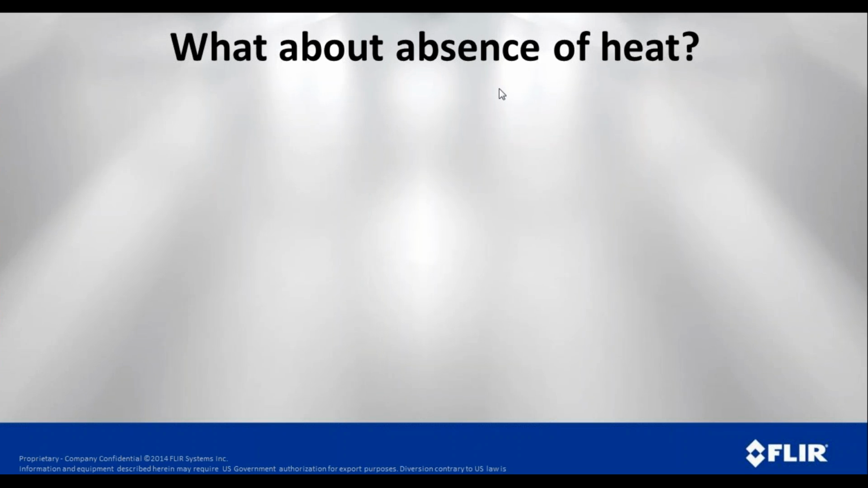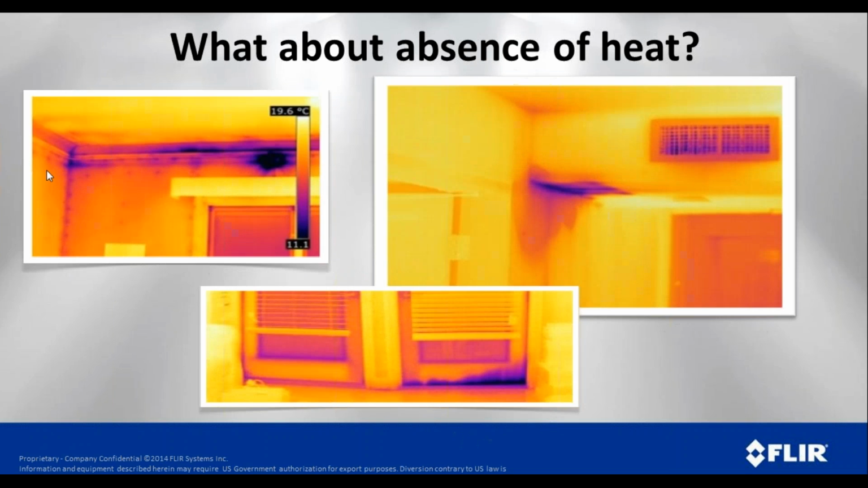So what about the absence of heat? When we talk about that, basically we're talking about cold. These are some examples inside a building, and these are areas where there's cold air coming in due to poor insulation, poor weatherproofing, weather stripping, or it could be moisture issues. And moisture, because of the evaporative effect, will show up a lot of times as cold. As the moisture evaporates, it cools, and the camera sees that and recognizes it as a cold area. So it's not always heat that we look at. Sometimes we're looking for things that are colder.